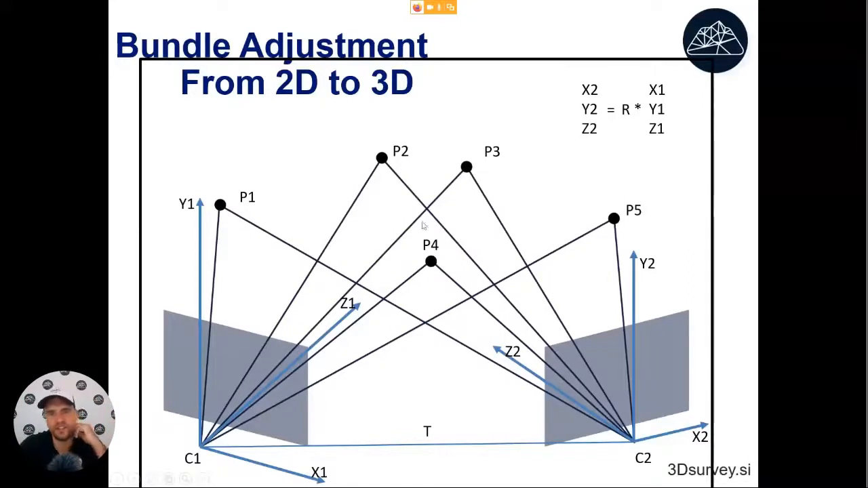There is some quite interesting math going on here, but for this demonstration I will just skip that part. What's important to know is when we have matches, we can calculate how one image is recorded in relation to another, and it will also allow us to calculate the 3D positions of these feature points.